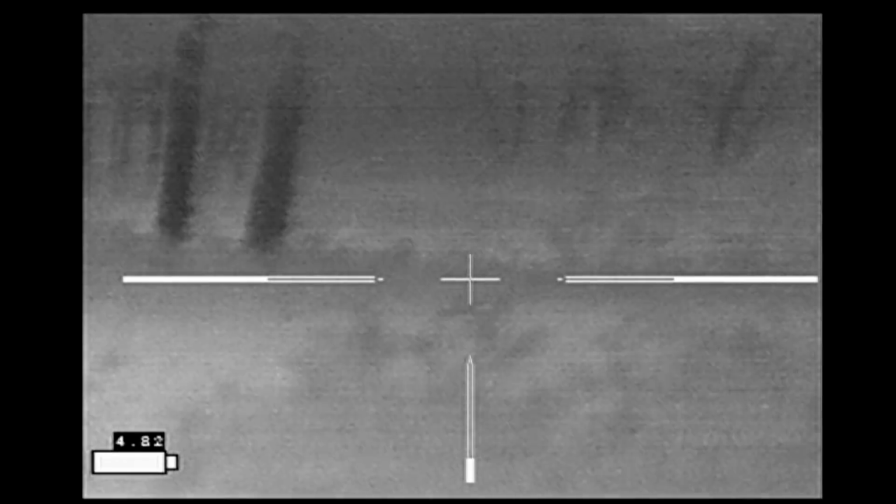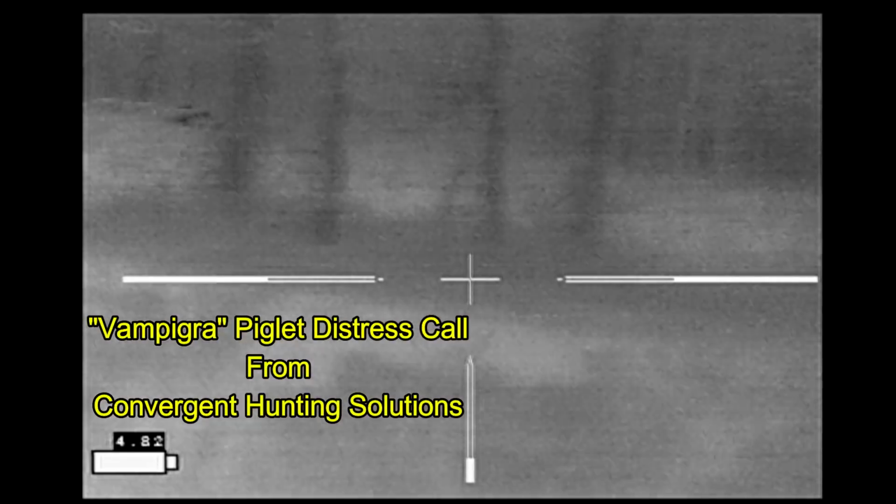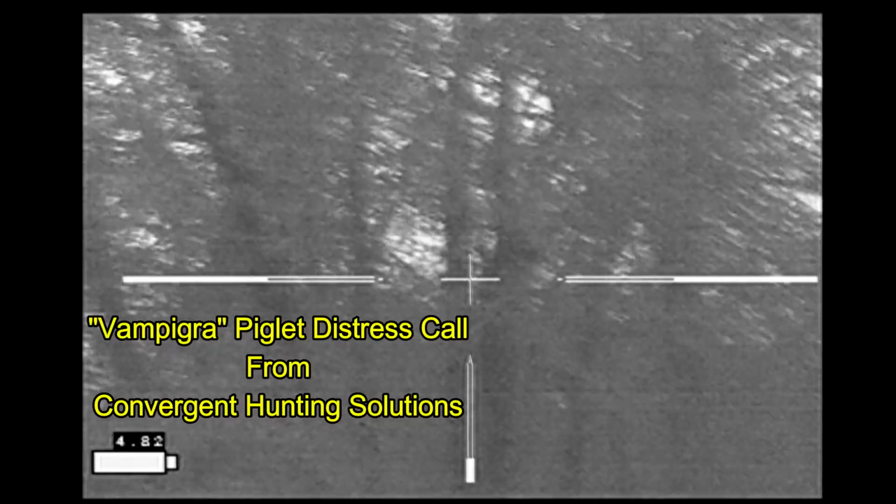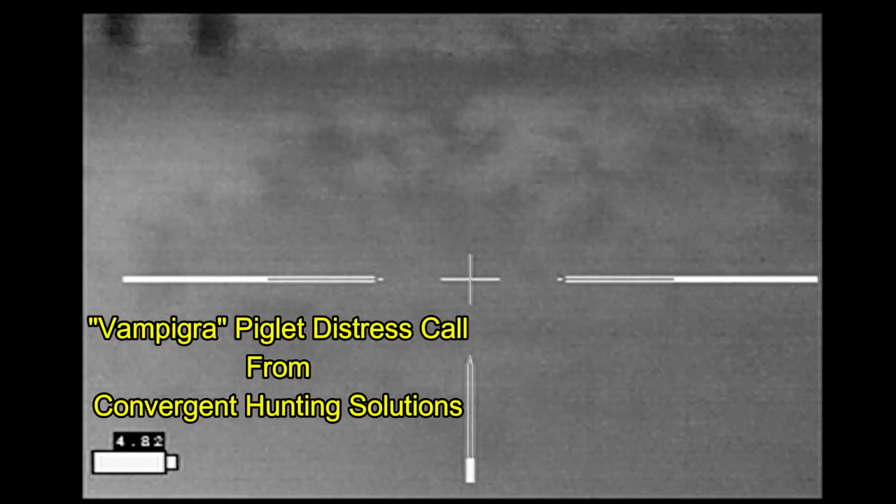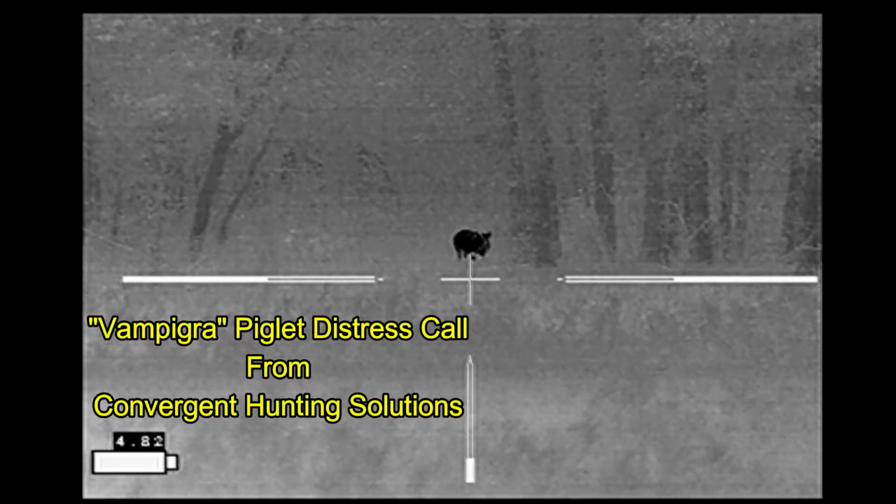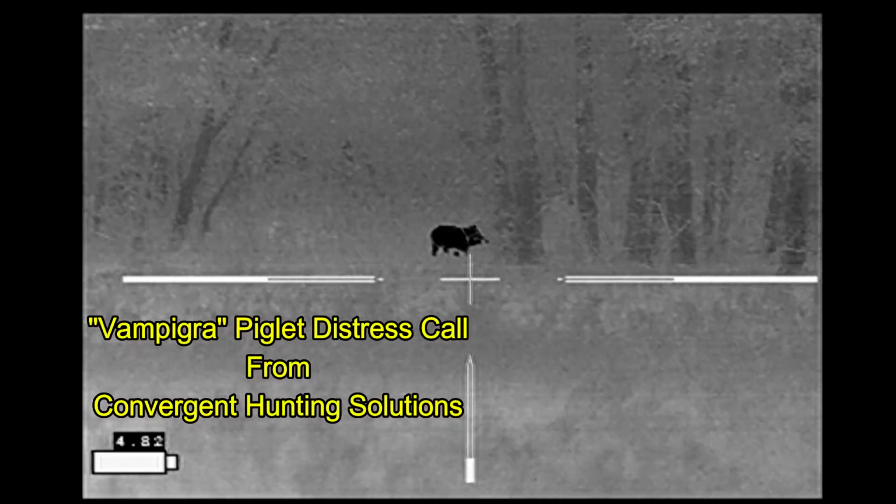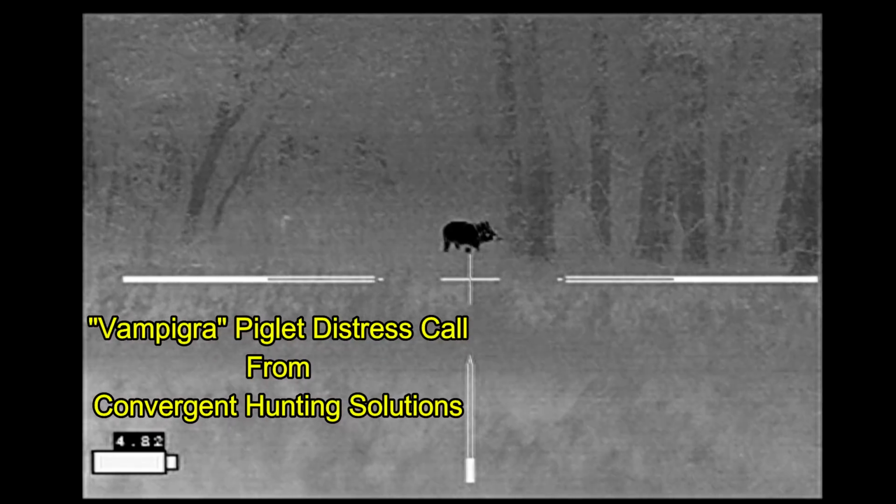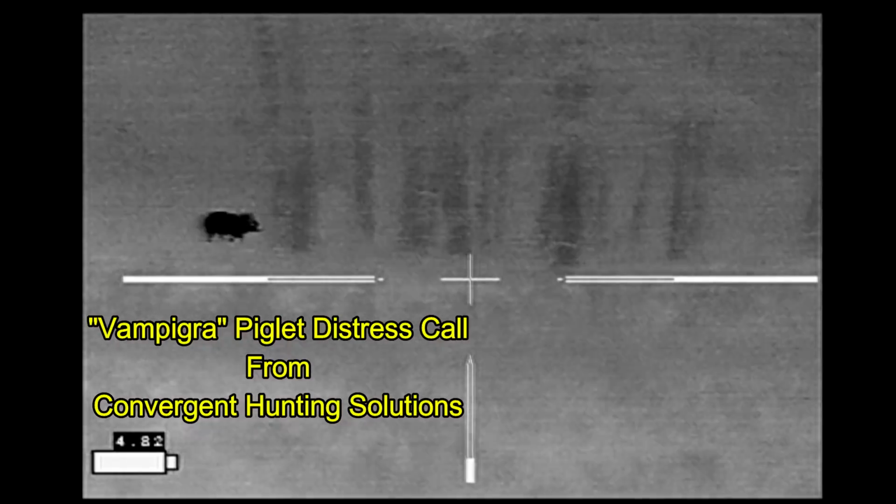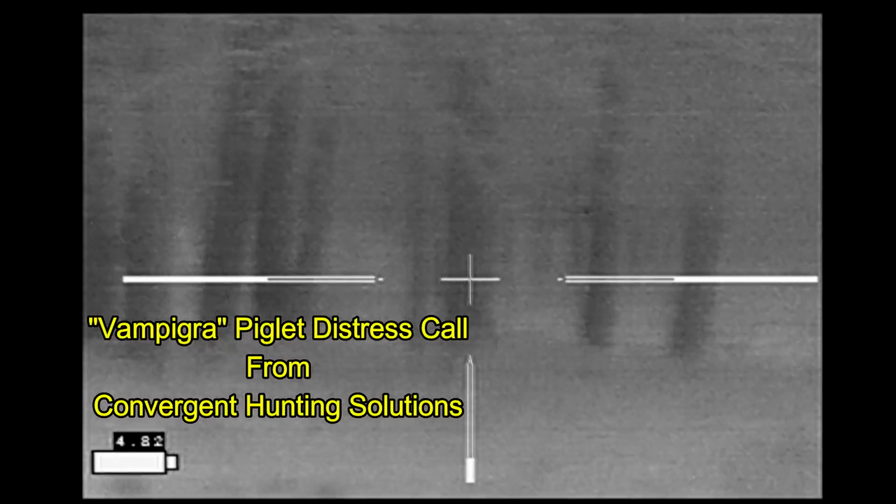And finally I got close enough to the hogs where I could see that they were definitely not on my side of the fence. So I tried using Vampigra. It's a piglet distress call to call them in, bring them to my side of the fence so that I could shoot them. And unfortunately, it did not have the desired effect. None of the hogs responded appropriately. And as seen with this one right here, it takes off running,